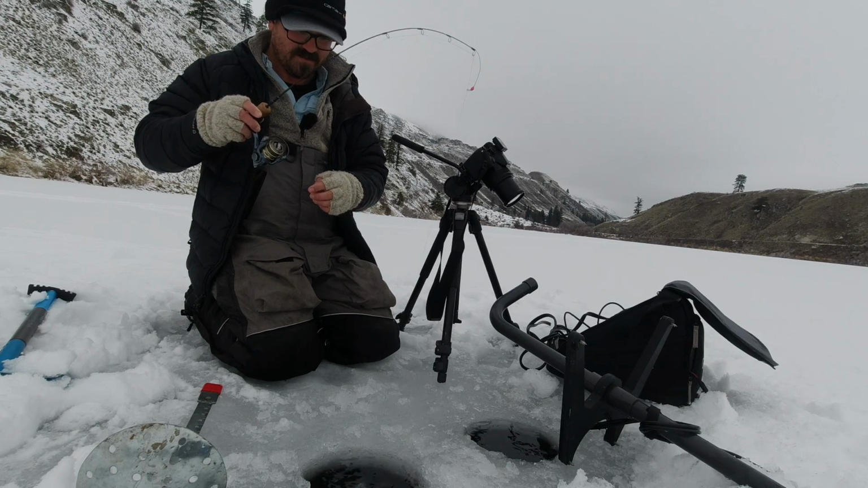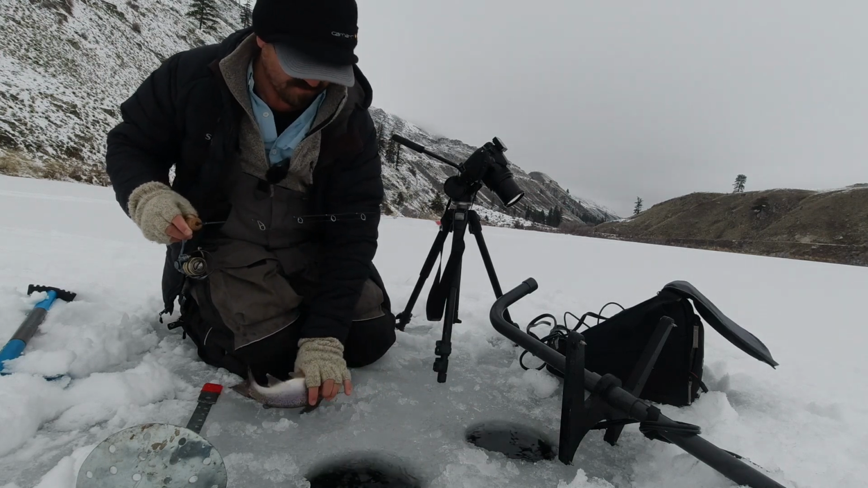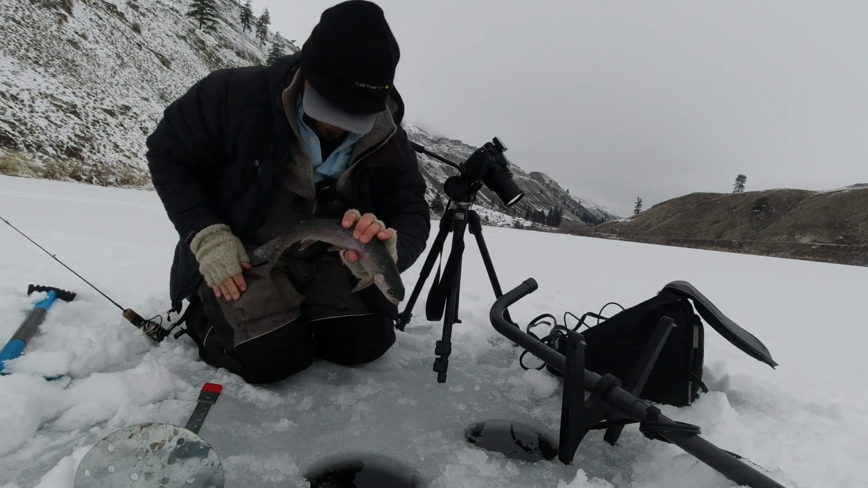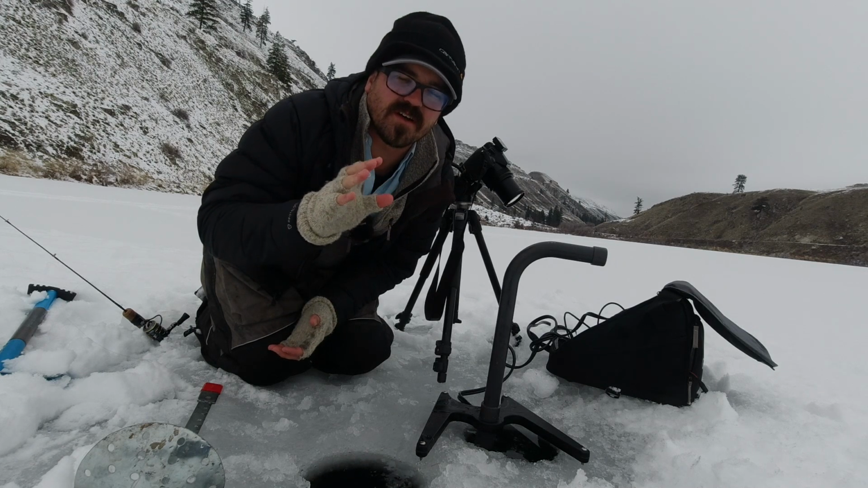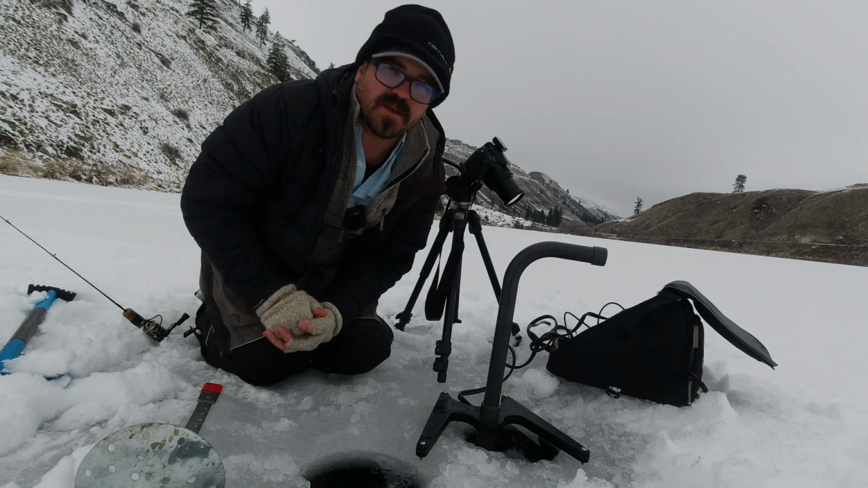Gotta get your head turned up through the ice here. There we go. There we go. Nice fish. Popped off right at the hole. That was cool to watch him come out of that Panoptix and go for it for so long. Well, I hope that offered a really good demonstration of how fish look on the varying types of ice fishing electronics, including 2D sonar, flasher, and Panoptix.